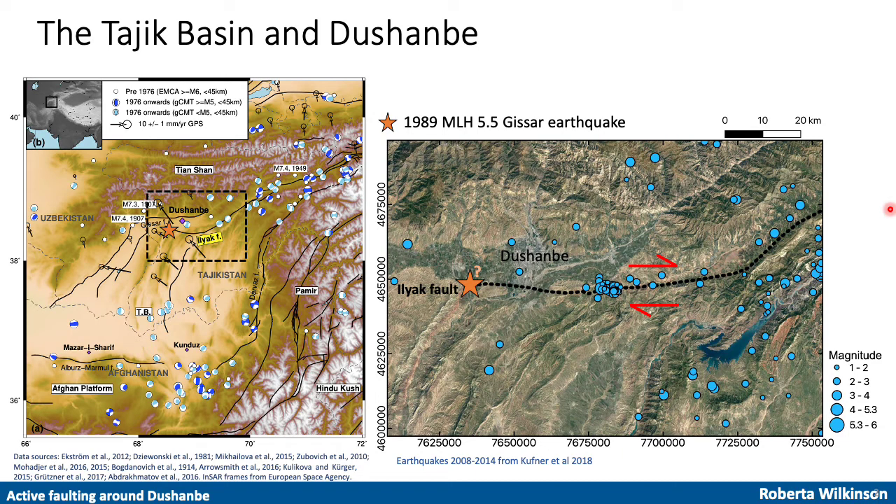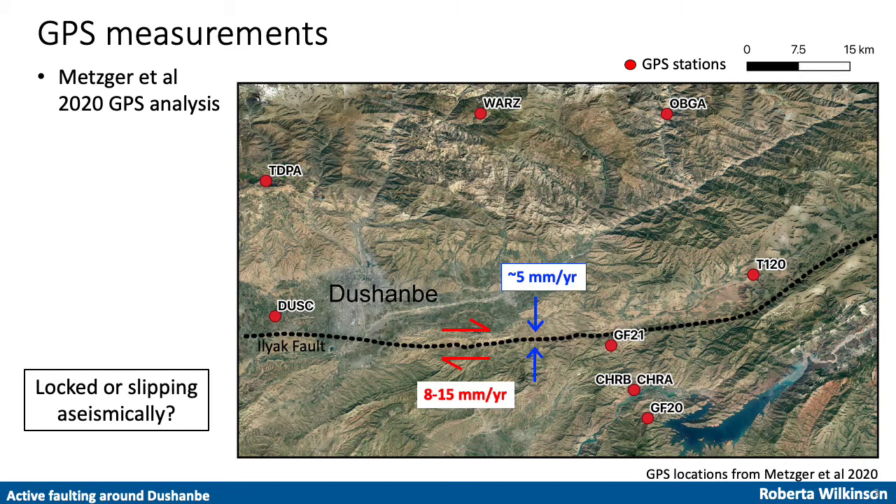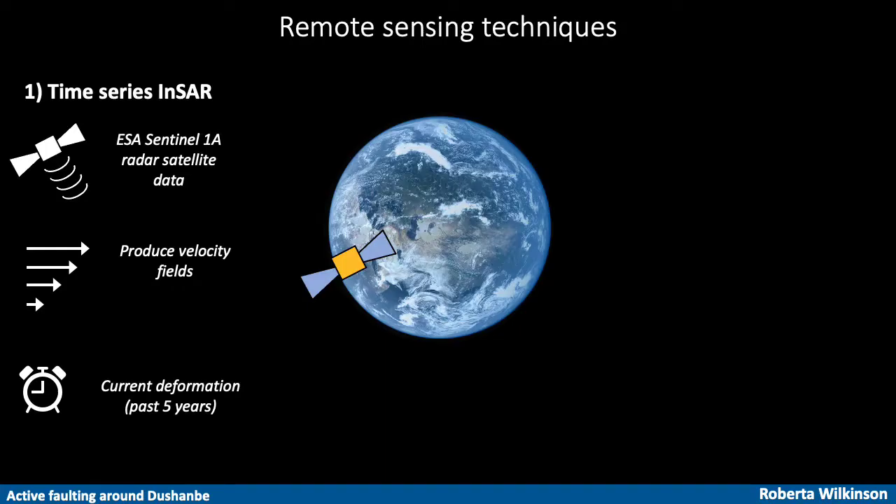The area is very prone to landsliding, and as such, even small earthquakes can be dangerous, so we'd like to better understand the sources of seismic hazard around the city. GPS measurements suggest 8 to 15 mm per year of right lateral strike slip on the Ilyak fault, and on the order of 5 mm per year of shortening. But the GPS points are sparse, and they cannot tell us if the fault is locked or creeping.